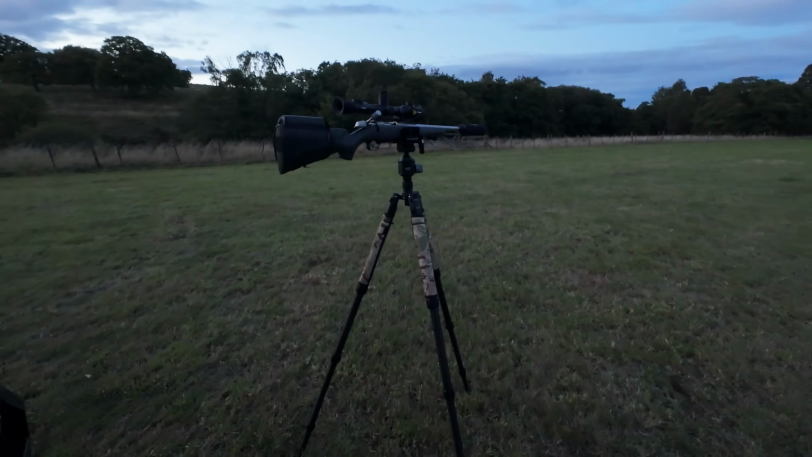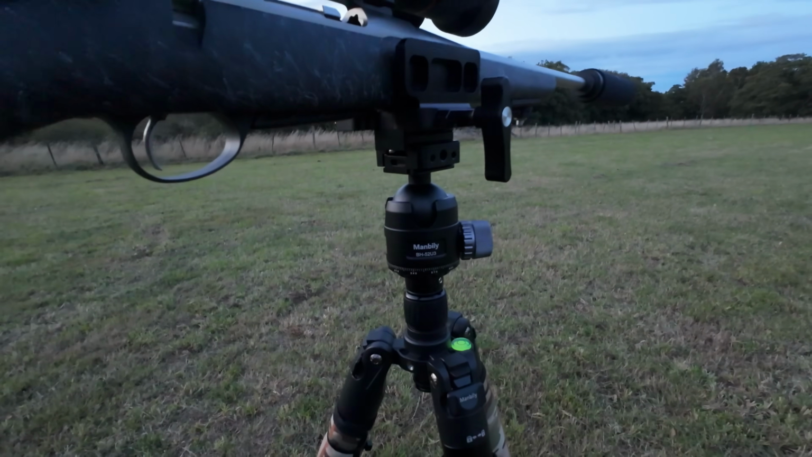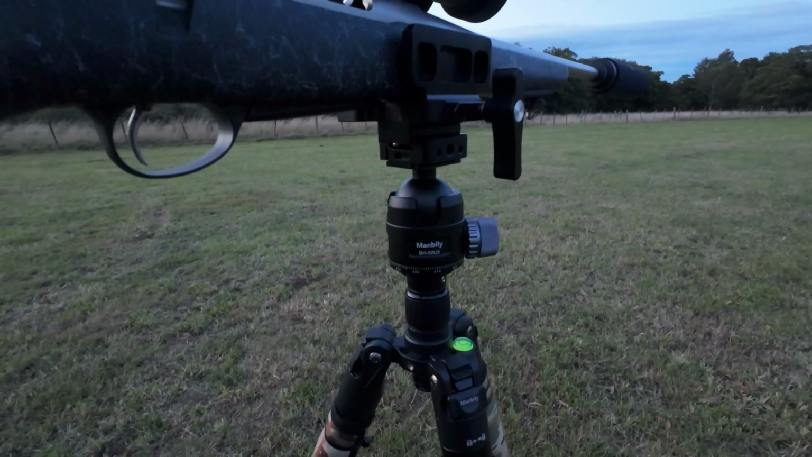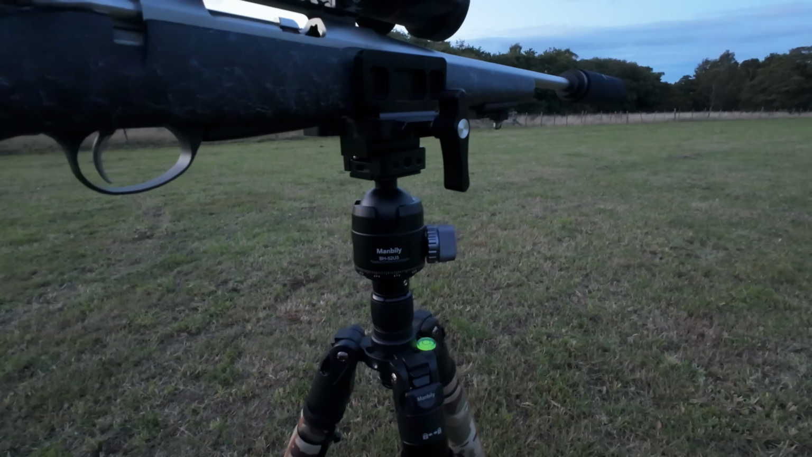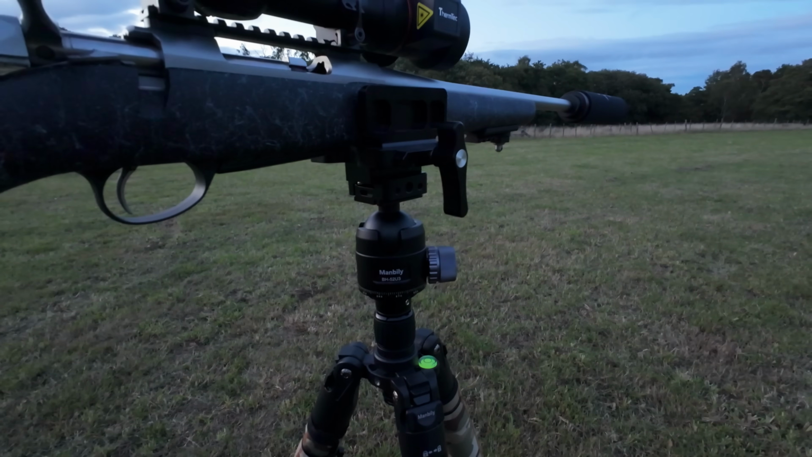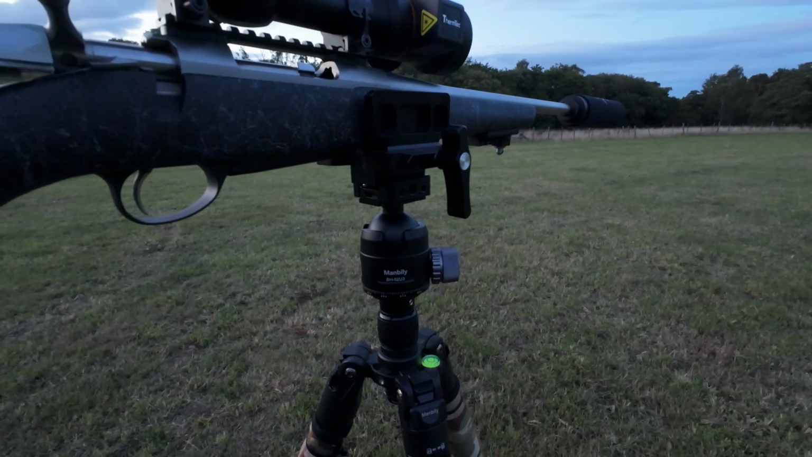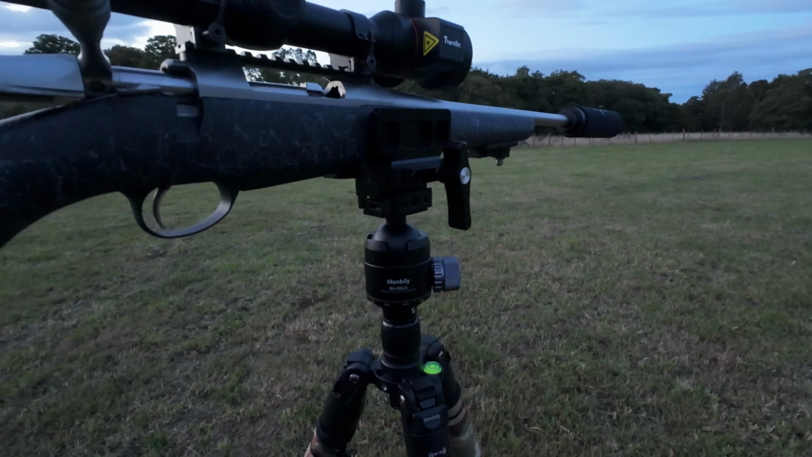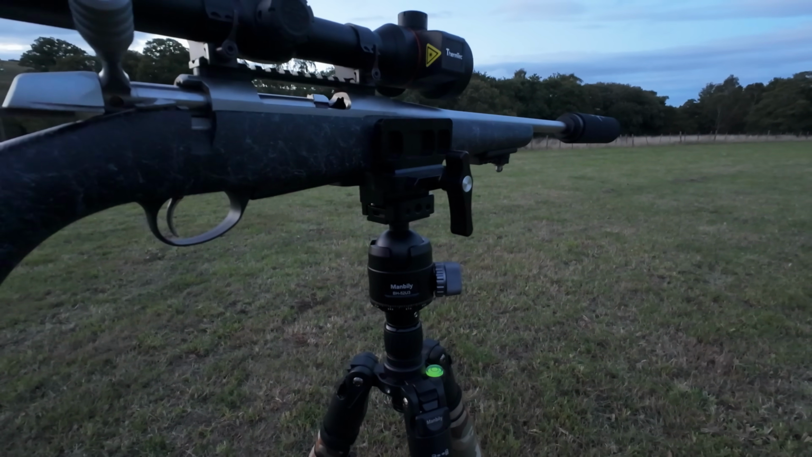I'll just show you the new ball head. And there we go. Isn't it a beast? It holds the rifle really securely. It actually holds my Tikka, the T3 X Ace. That's a really heavy rifle and it holds it really well. So yeah, all good. We'll see how we go tonight with that. And all we need now is for Mr. Foxy to turn up. So yeah, let's hope this weather holds off anyhow.